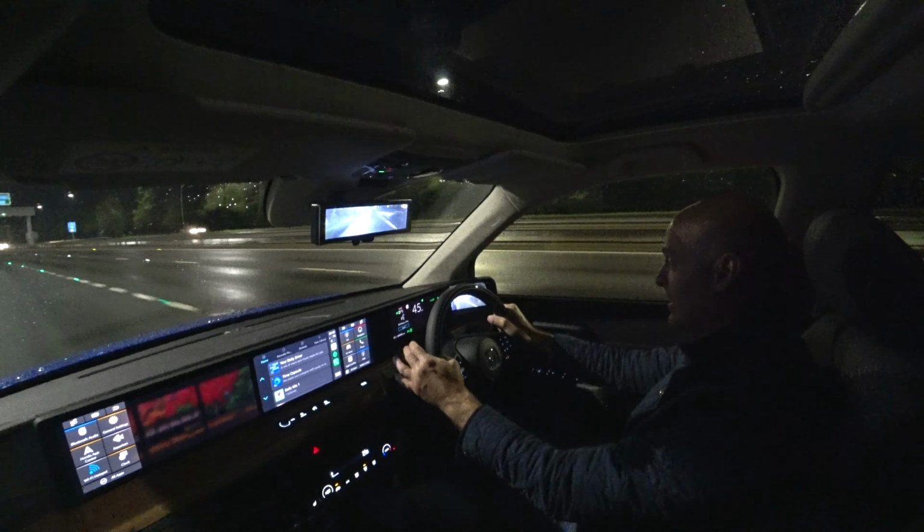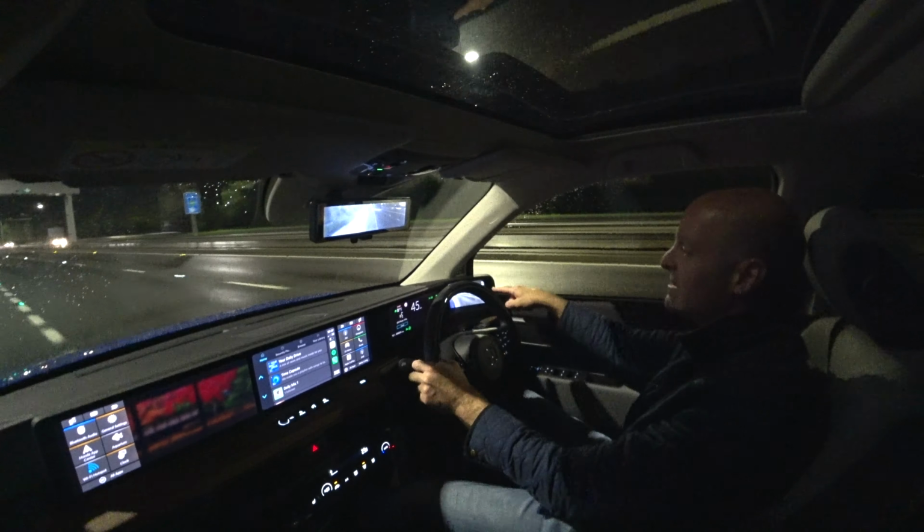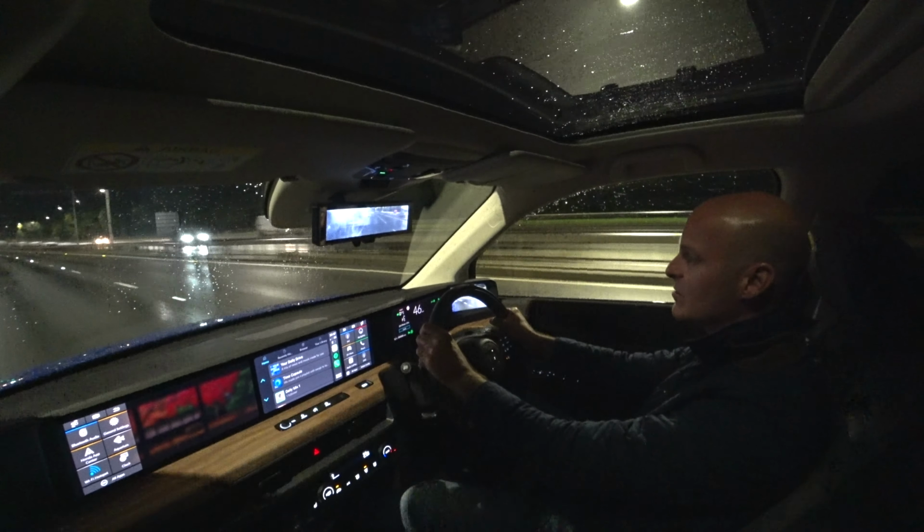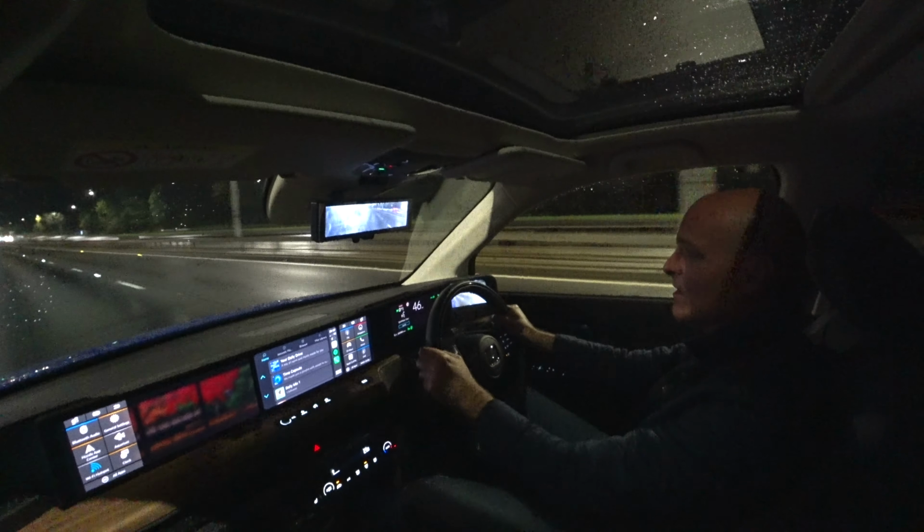Okay, so we're going to go out. We're in a 50 zone, so we're going to go out onto the main road. I've noticed actually when I indicate, it's showing me if there's any cars coming up behind. It's quite a cool system, which I've never utilised before.